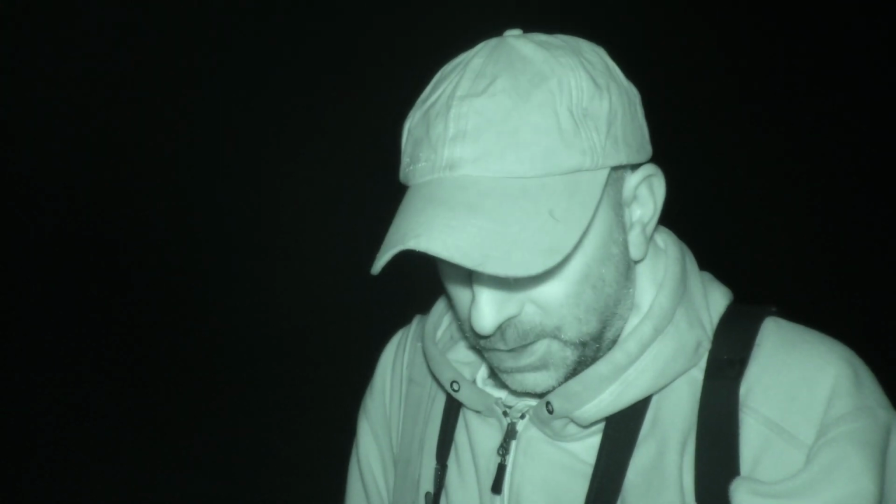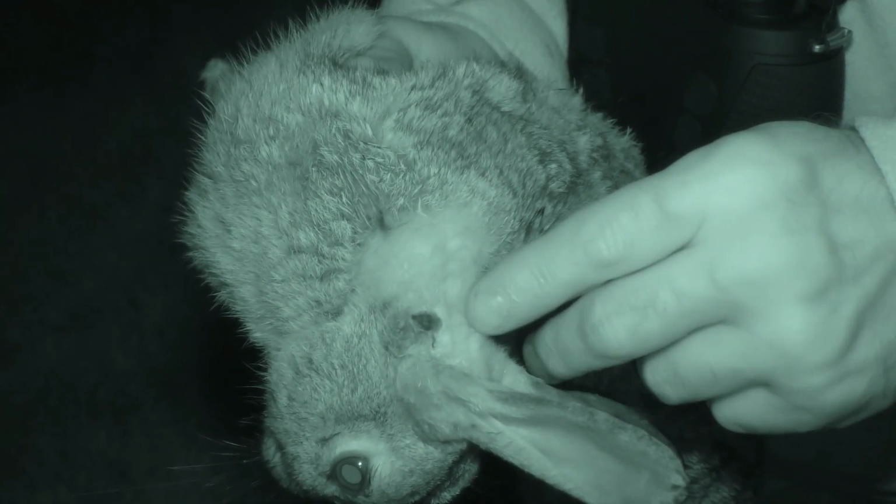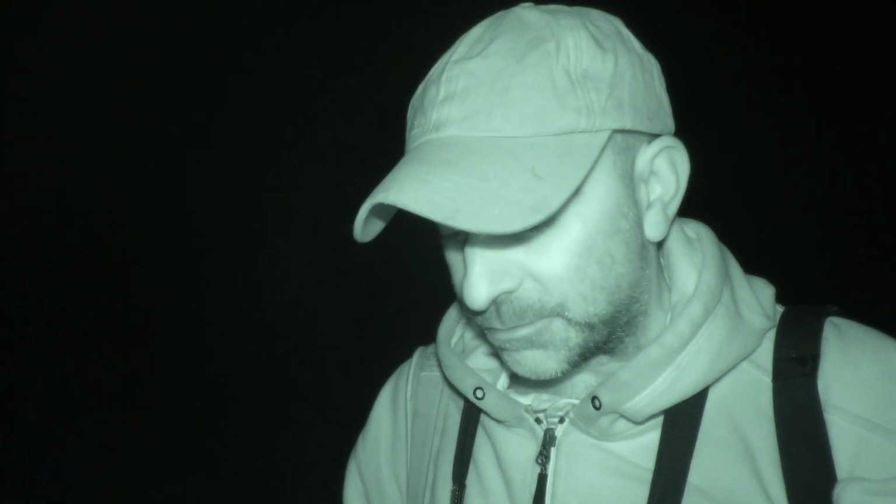Well, it's a nice healthy looking rabbit. Well, it's not healthy, it's dead, but it was healthy. And that's gone over to a really nicely placed headshot there. That just goes to show just how accurate that little rifle is. Even at 60 metres, that's put that pellet right on the money. So yeah, you can't grumble at that. Right, let's see if we can find a couple more.